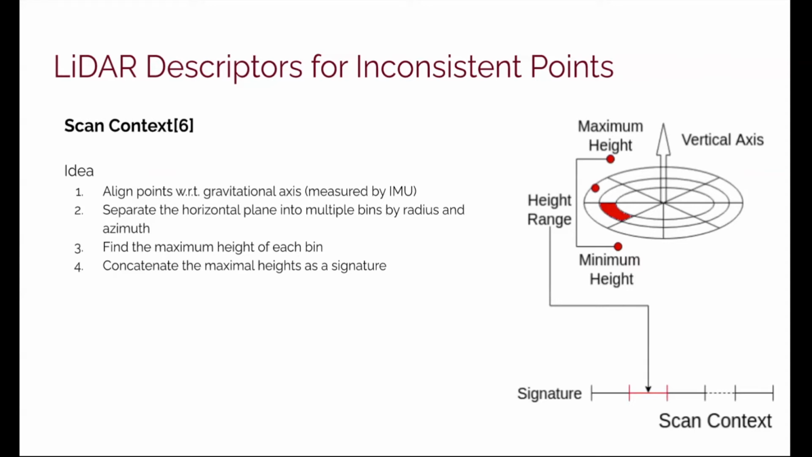The second descriptor we use is scan context. The high-level idea is as follows. We first align the points with the gravity direction measured by an IMU. We separate the horizontal plane into multiple bins by radius and azimuth. For each bin, we find the maximum height. We then concatenate the heights as a signature for the place.